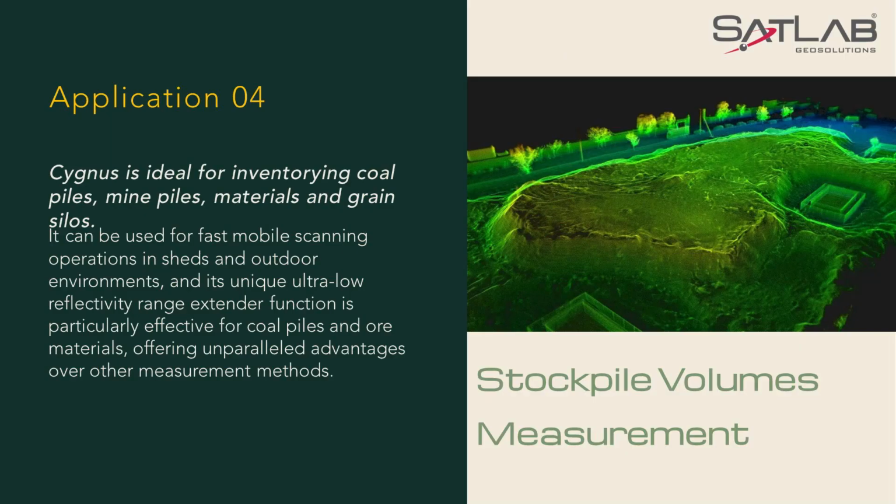Stockpile volume measurements. Cygnus is ideal for volumetric reporting for stockpiles in mining. It's a fast way to scan and capture either on foot or mobile mapping in sheds and outdoor environments. Its unique ultra-low reflectivity range extender function is particularly effective for coal mines and ore materials, offering unparalleled advantages over the current measurement methods.